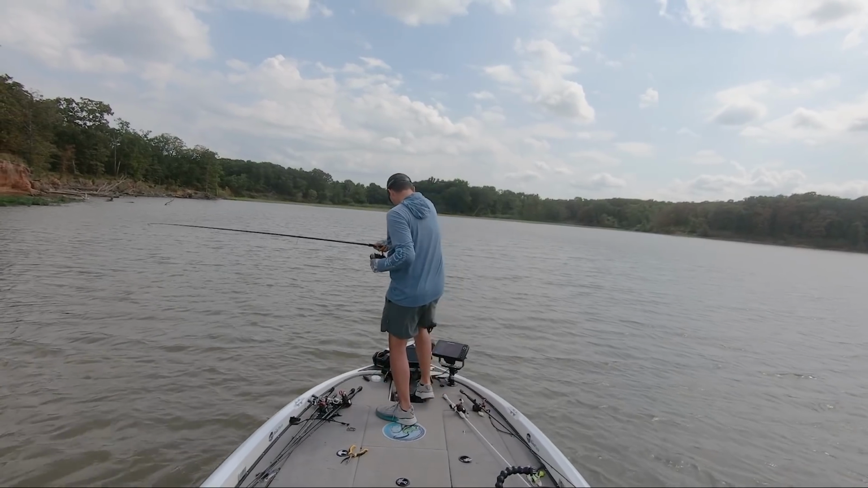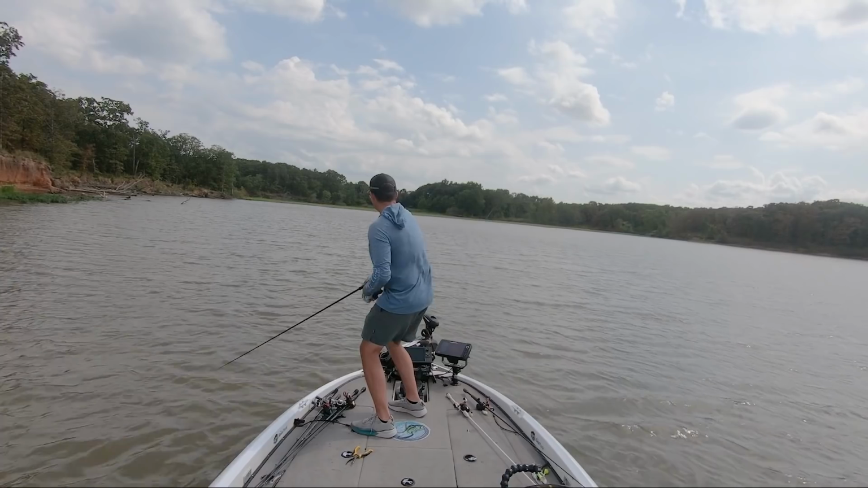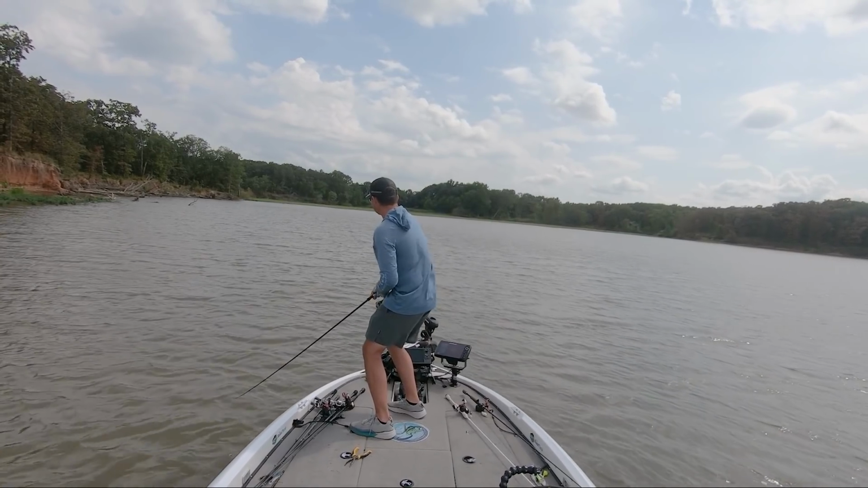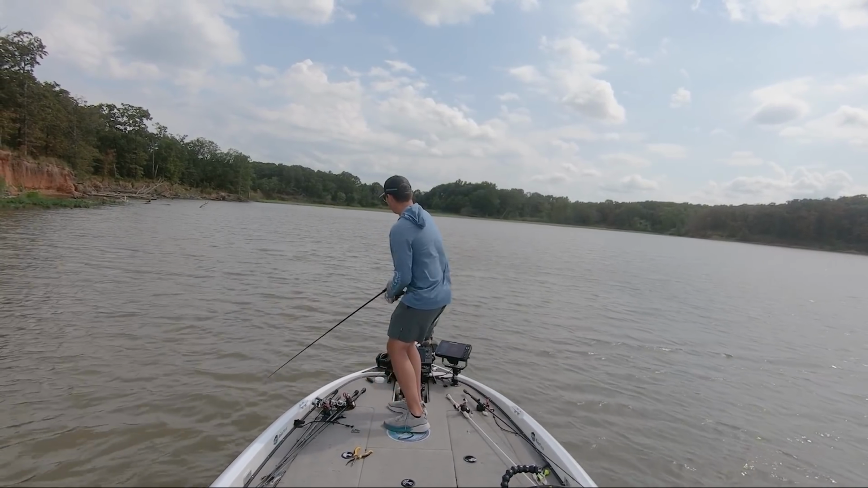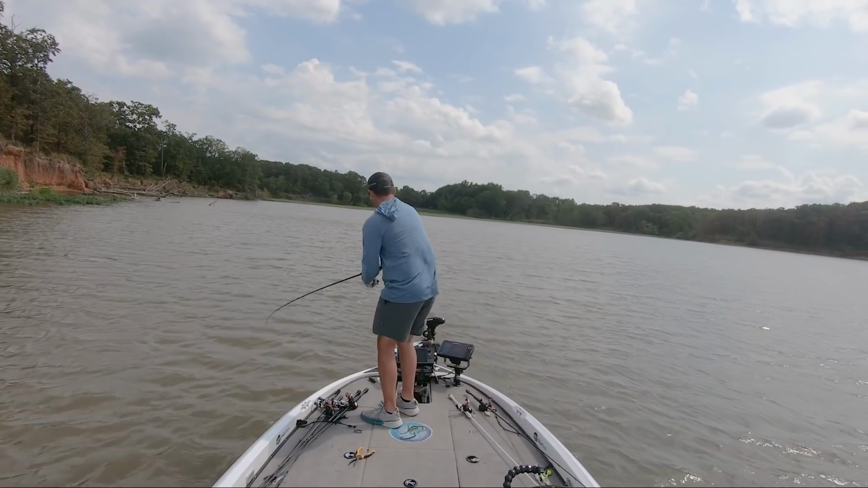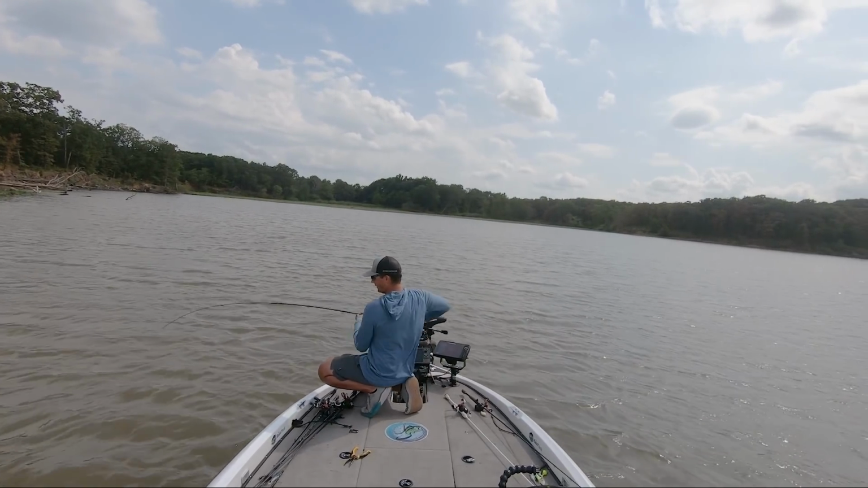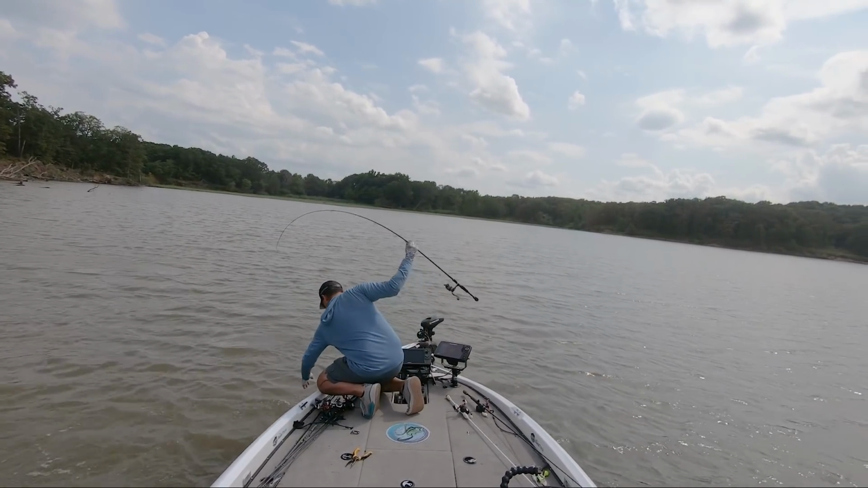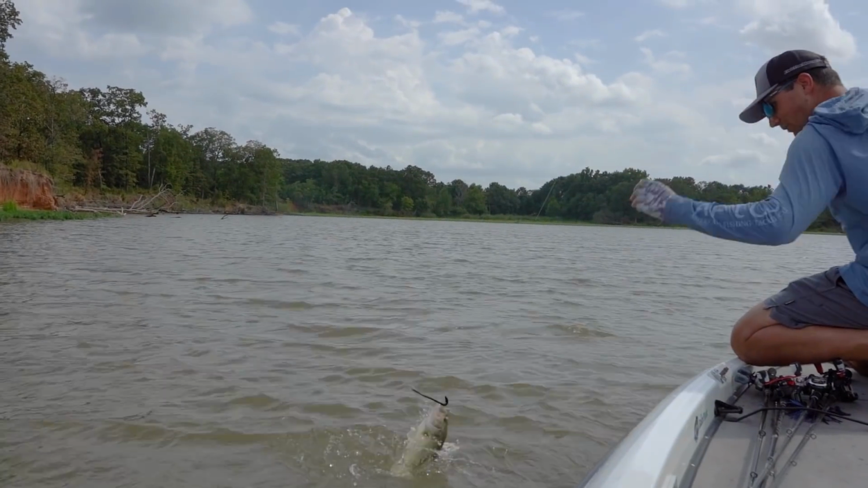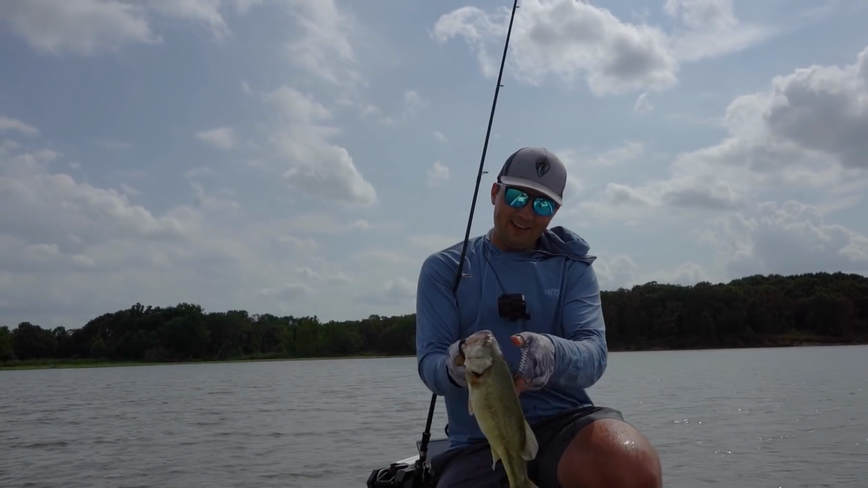Got him. Good one. They're up there. I lost one on the last cast, connected with this one. Here we go, solid one. Man, these shell beds are absolutely deadly this time of year. They're hard to find. This is like the 8th one I fished today, but when you can finally find them, man, it can be every single cast.